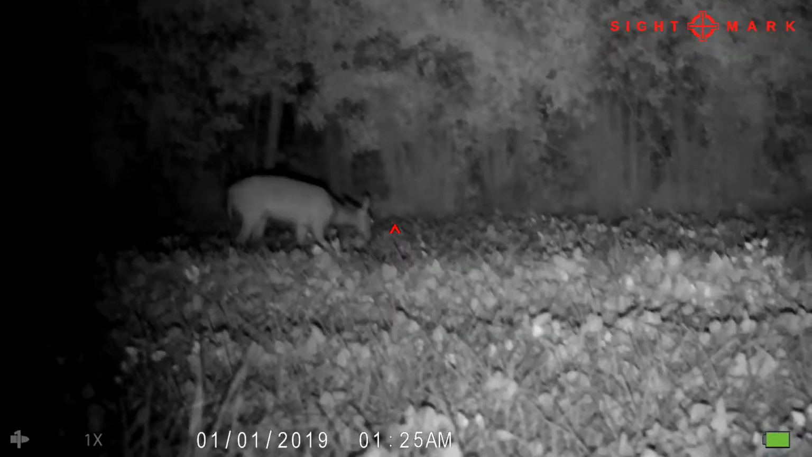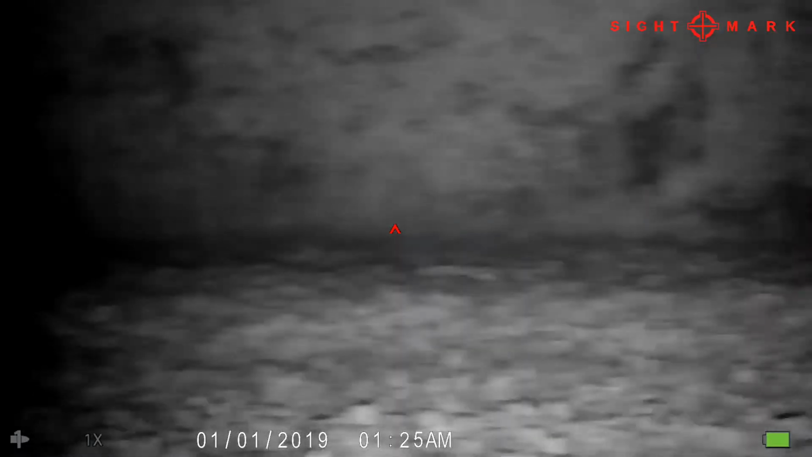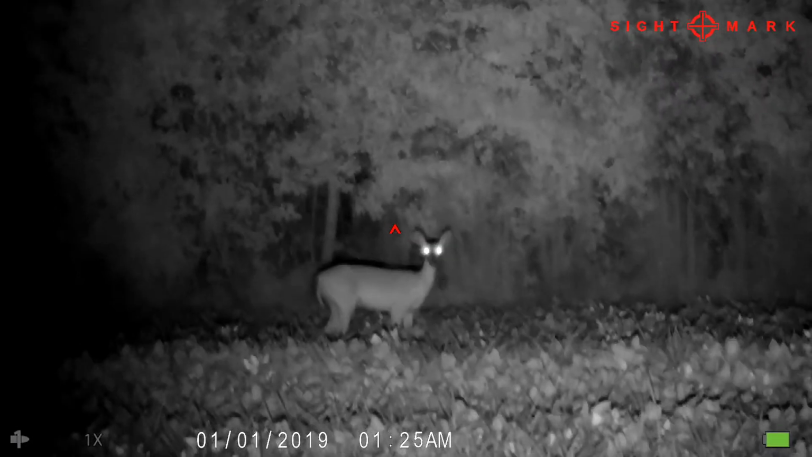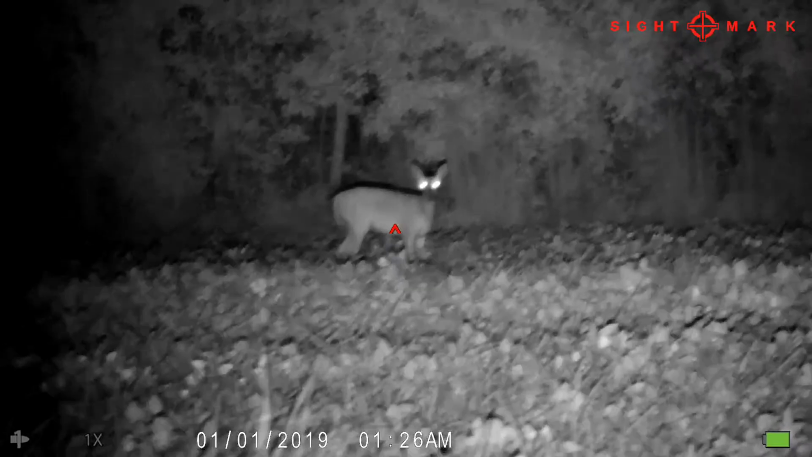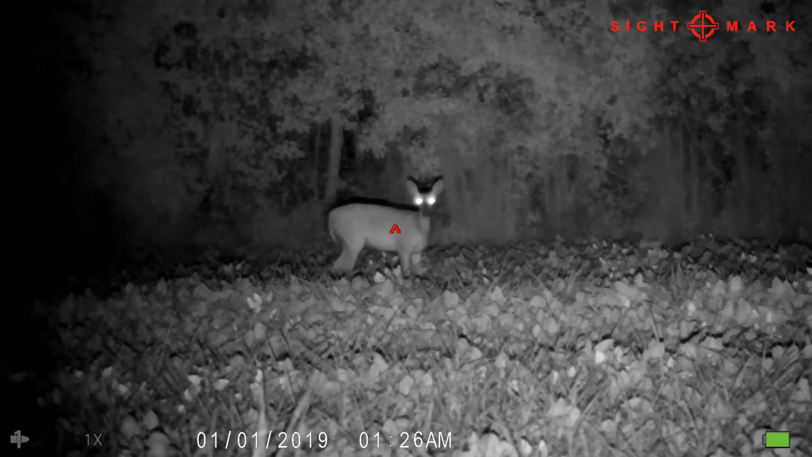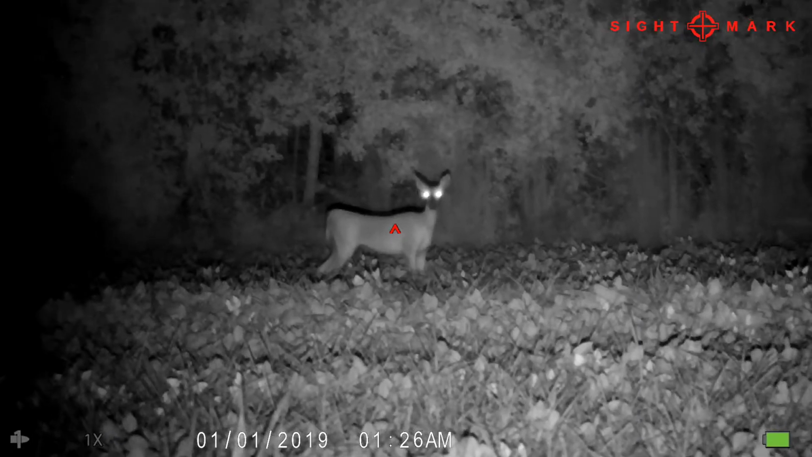The gun is on the tripod, and I start scanning just to make sure that there's not any more deer than the one that's there. And there's not. So then I get ready to shoot the deer, and you can see that his eyes are glowing real bright, and that's because the infrared light makes his eyes light up like crazy. And you can see here closer to the end that he starts to get a little antsy, and then boom.